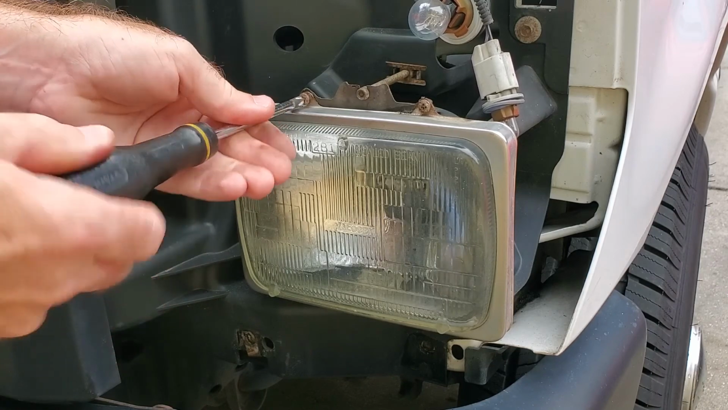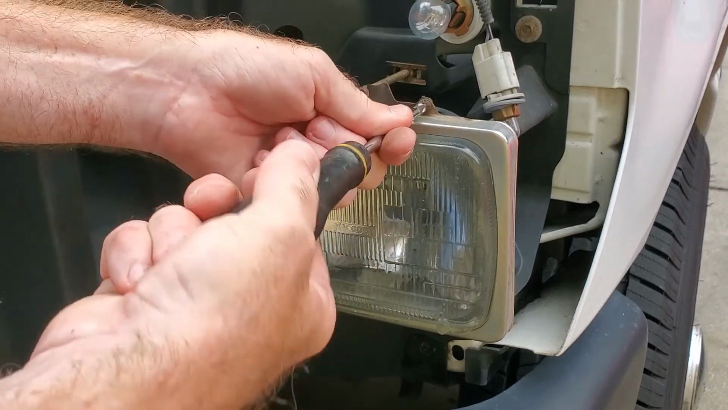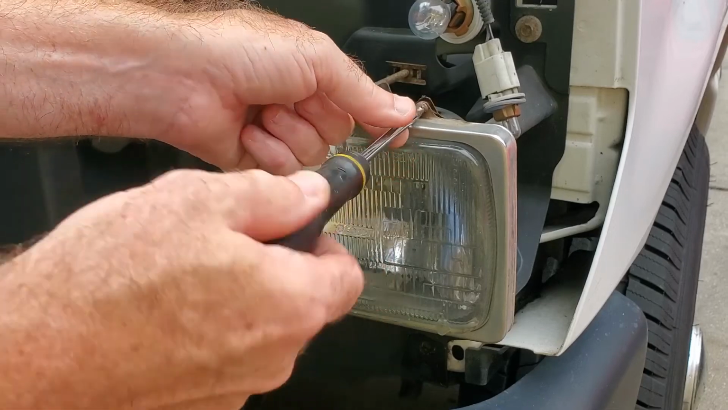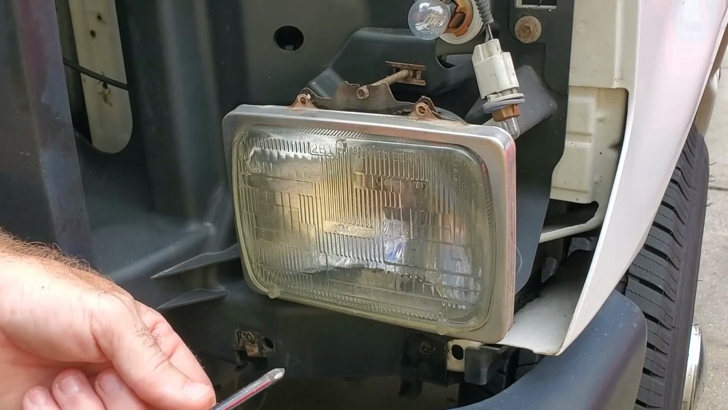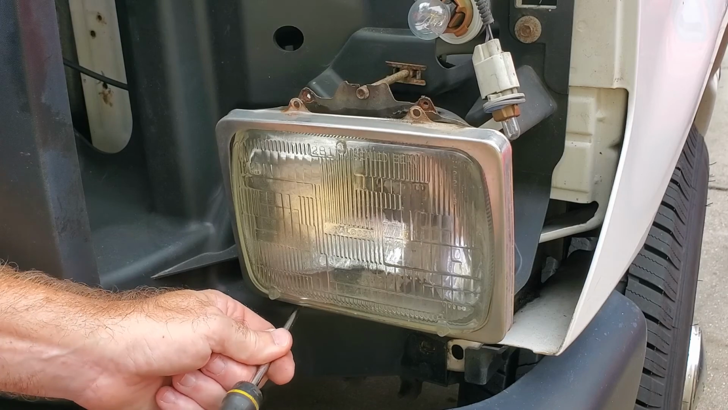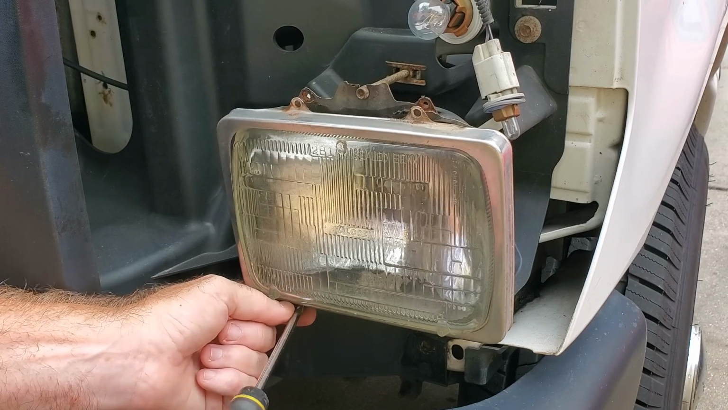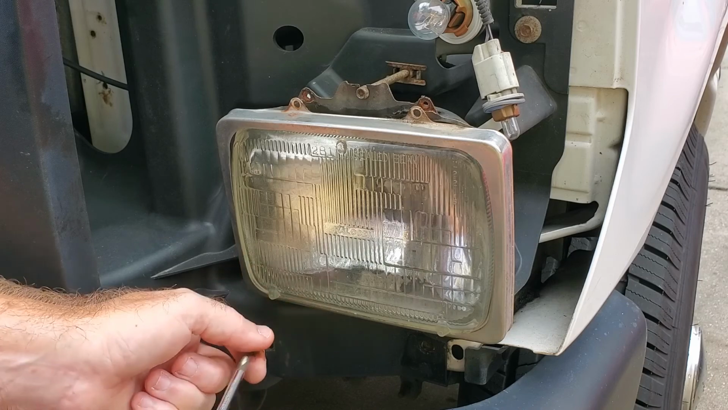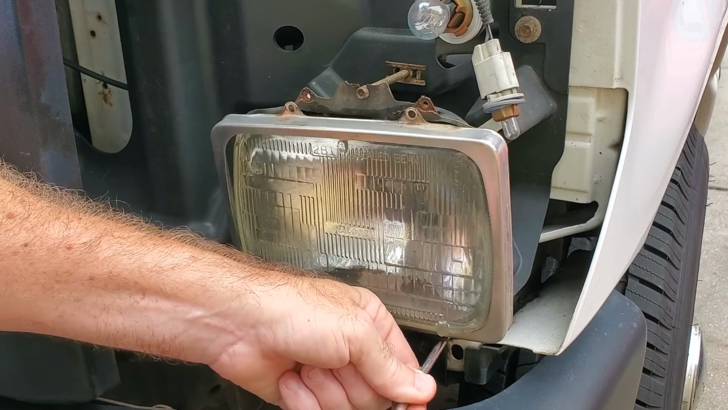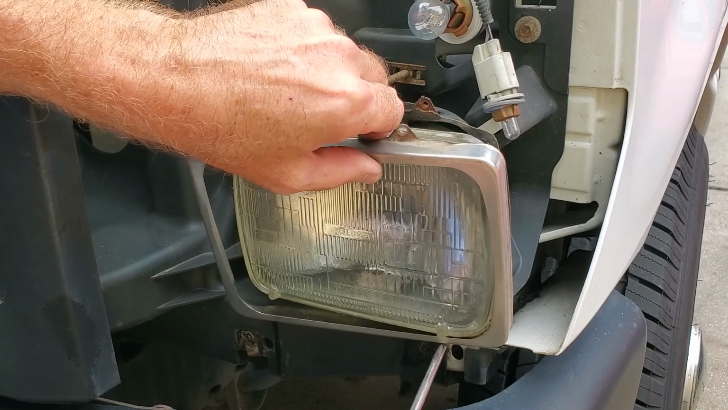For whatever reason on my van, I've owned this van for over 10 years now, and it's always the passenger side one that needs to be replaced. So this one here is still the original one. So I've no idea why I've had to replace the passenger side one 2 or 3 times, and this one I've yet to replace it at all. But anyway, here we are. So do those.